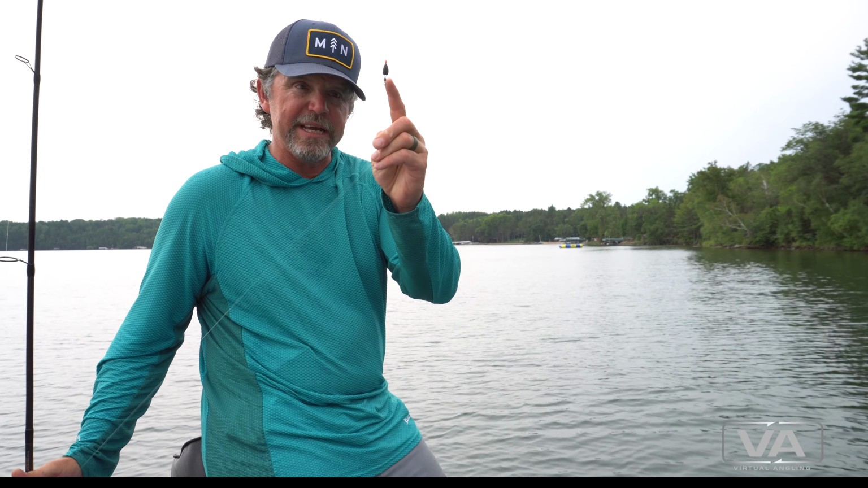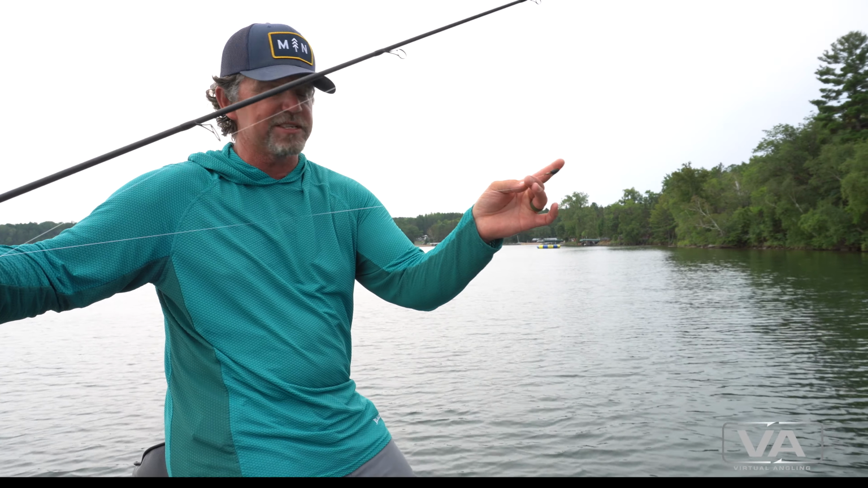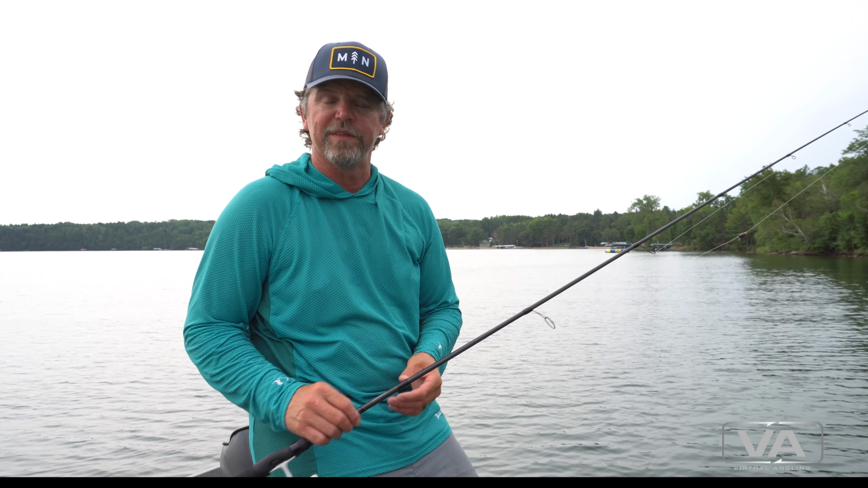This little system, the bead, pins that to the slip sinker, and so the minnow has no choice but to follow 3 feet behind the sinker. As the sinker drops, the minnow's right there, spot on time, just like every other thing you would throw with forward-facing sonar.